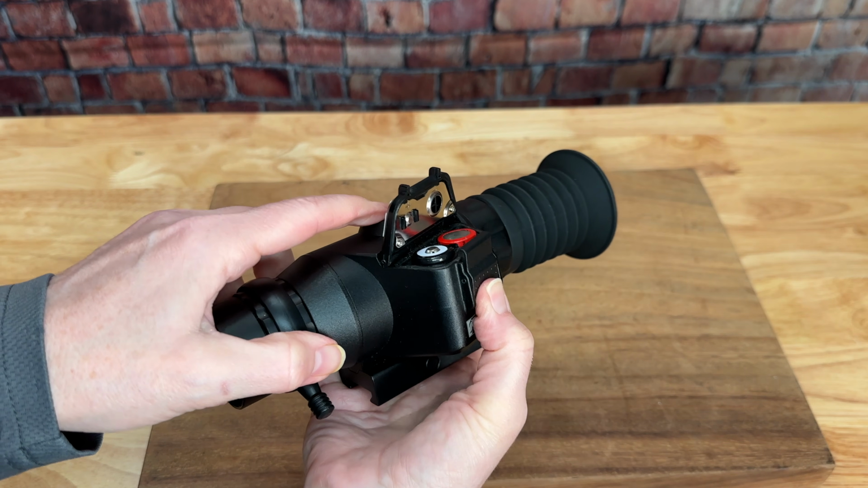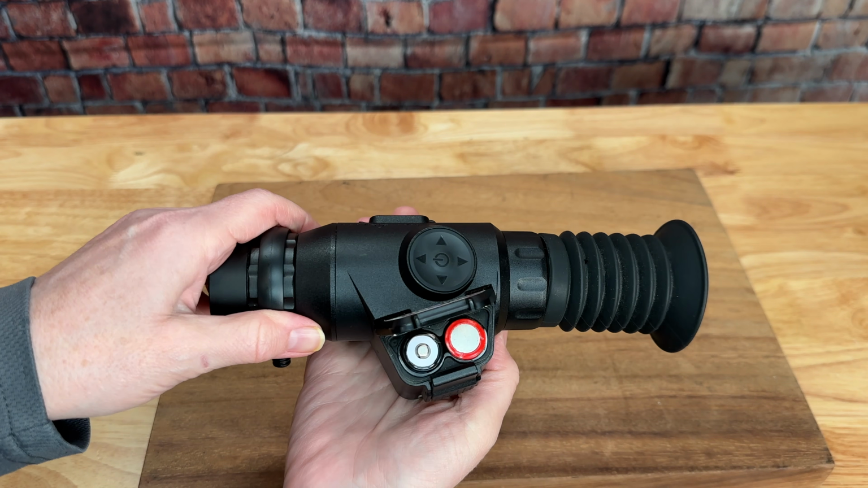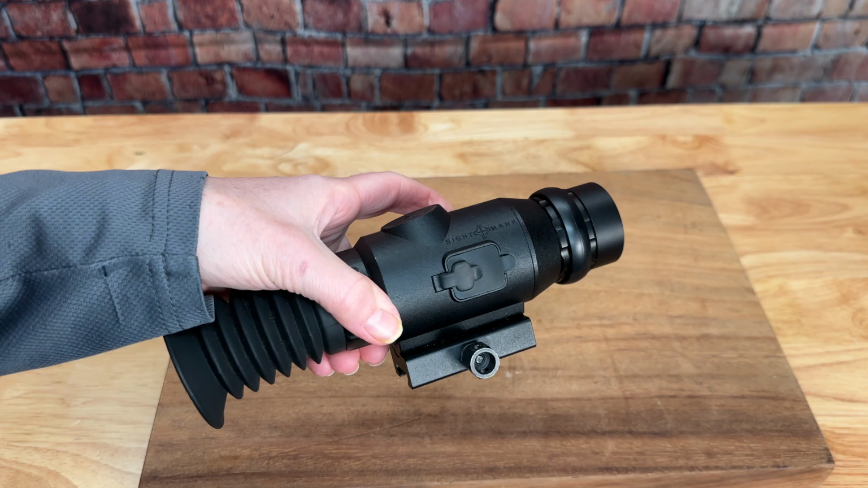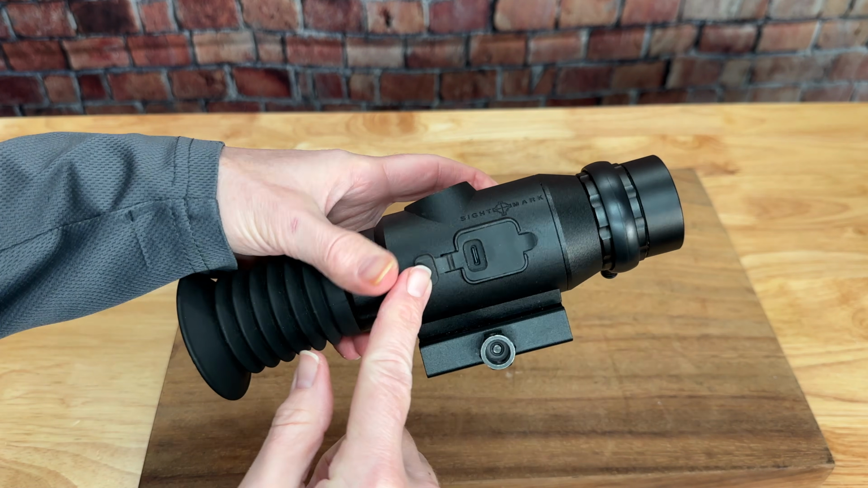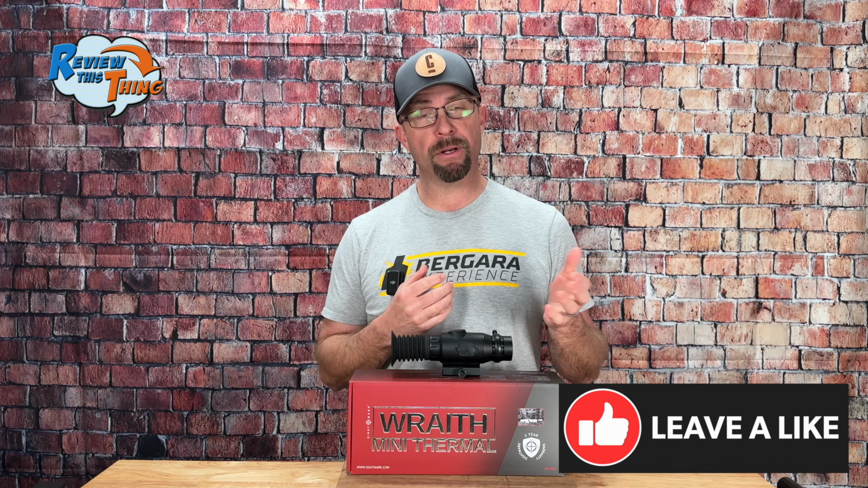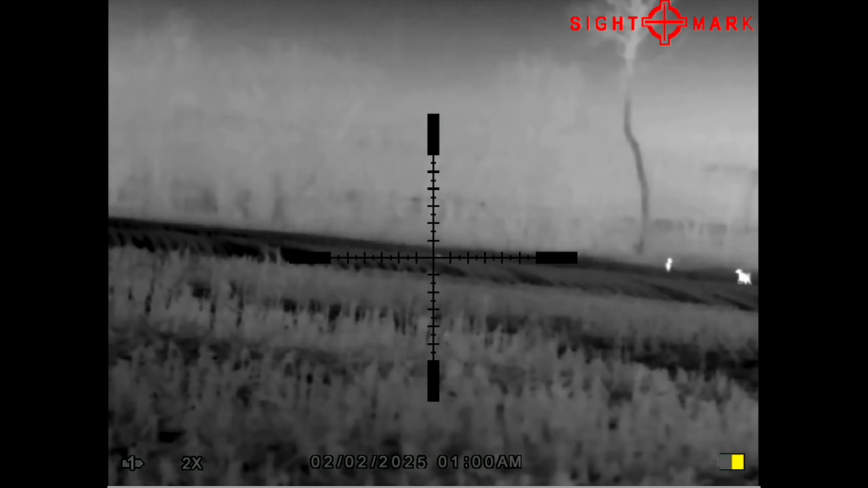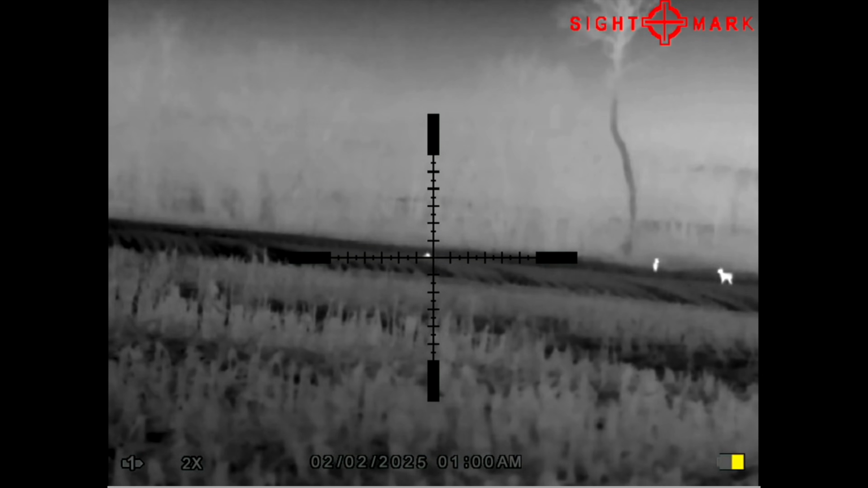The battery compartment is super easy to get to and work. It uses 2 CR123A batteries, and you can also connect an external battery pack. They say battery life is about 4.5 hours when you're not recording and about 3.5 when you are. Based on my testing, I would agree with those numbers and maybe even extend them. I've actually been hunting with it, scanning most of the time, for up to 6 hours before we had to change the batteries.